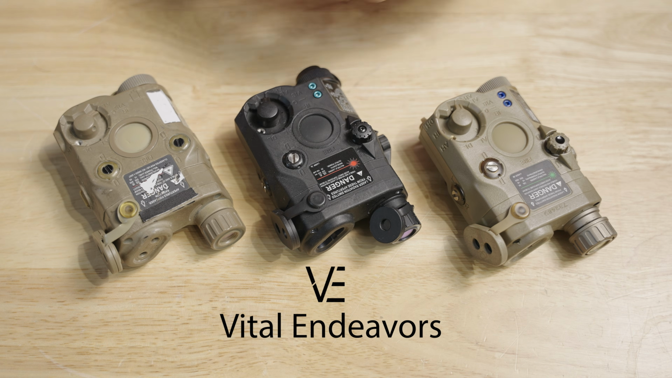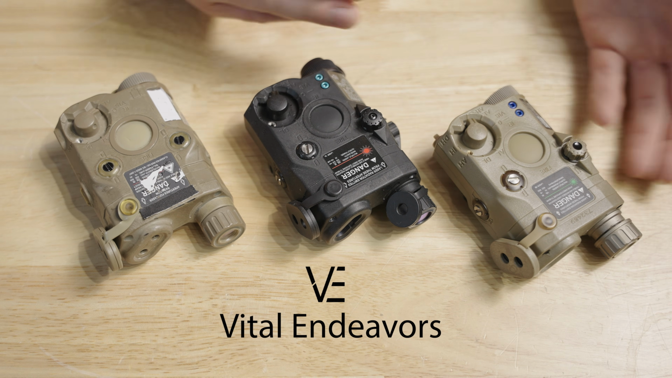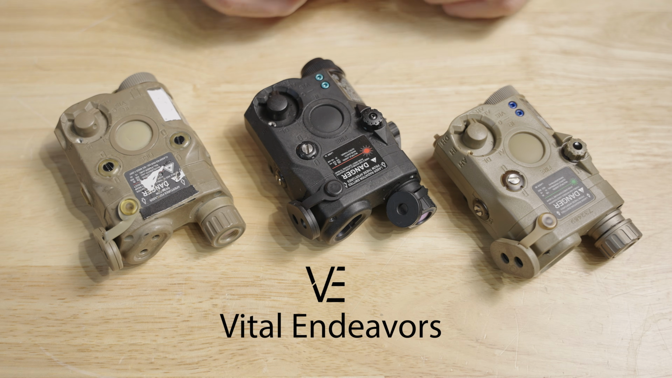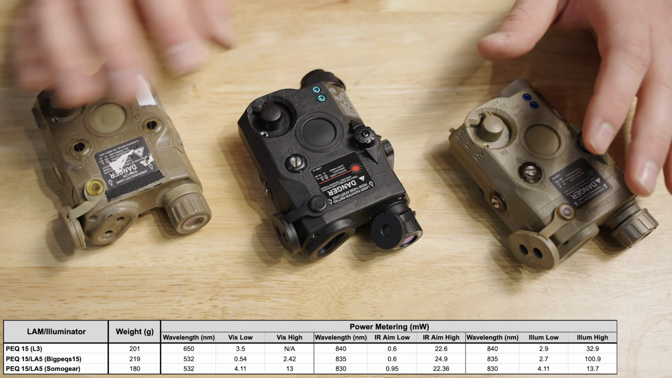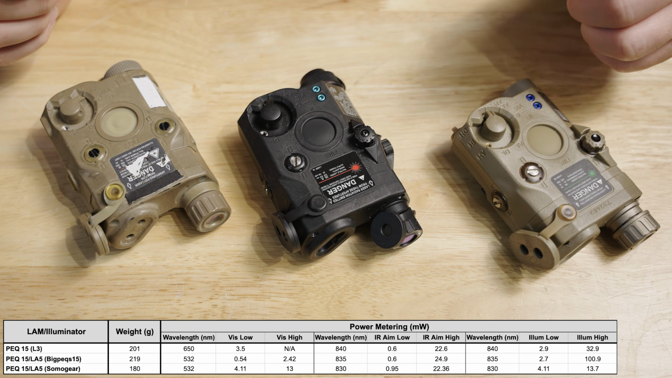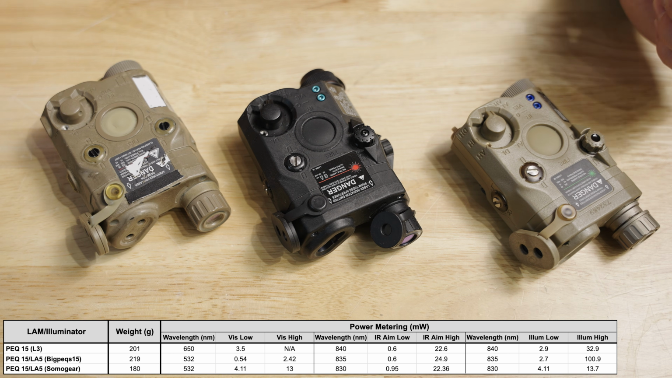Now, obviously, these kinds of lasers can be somewhat hard to track down and find, so if you happen to be trying to collect something of this nature, I recommend you get in touch with Vital Endeavors, because they are godsends when it comes to tracking down these kinds of devices. Here are the actual measured power outputs for all these units for both the visible and IR illuminators.